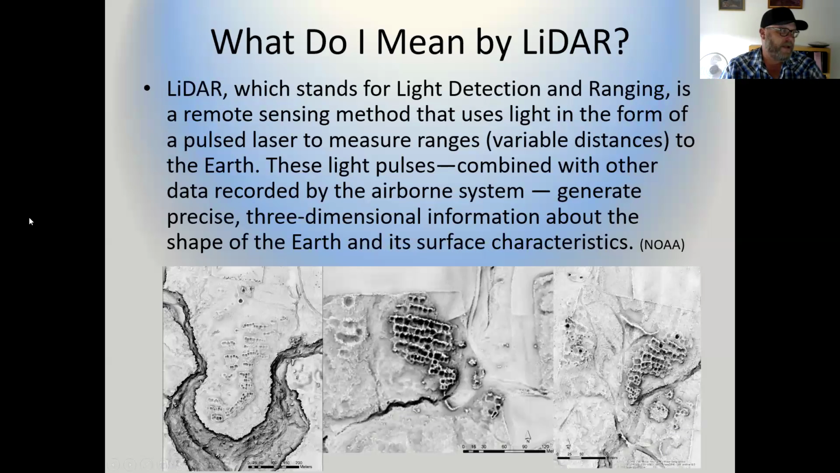So moving forward, it's probably good to start with some definitions. What do I mean by LiDAR? Well, this is NOAA's definition, the National Oceanic and Atmospheric Administration. But essentially, it's shooting out pulse lasers and then measuring the bounce back of that light from where it was emanated from. And by doing this, you get really detailed topographical information, many points per a couple of meters. And it allows you to get a really high resolution look at the landscape.